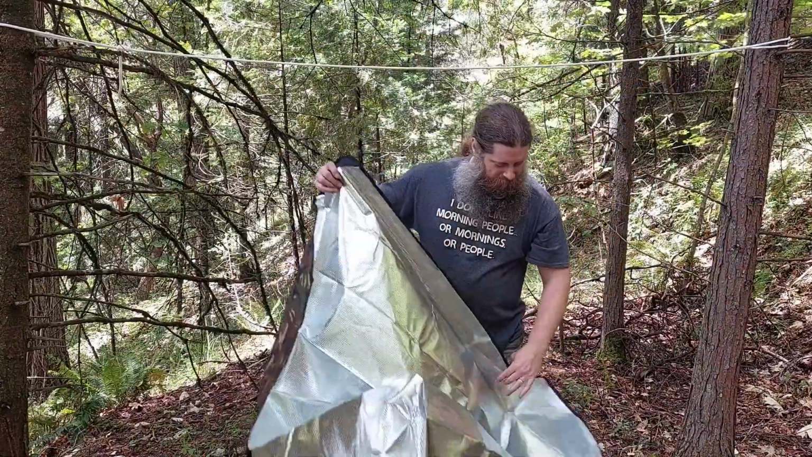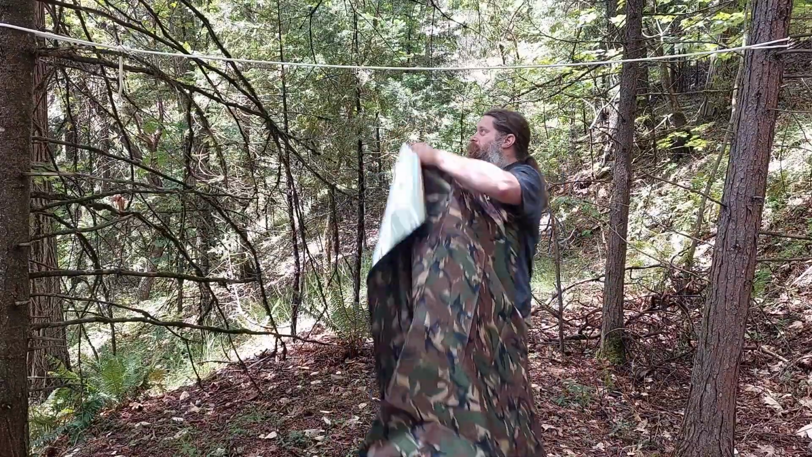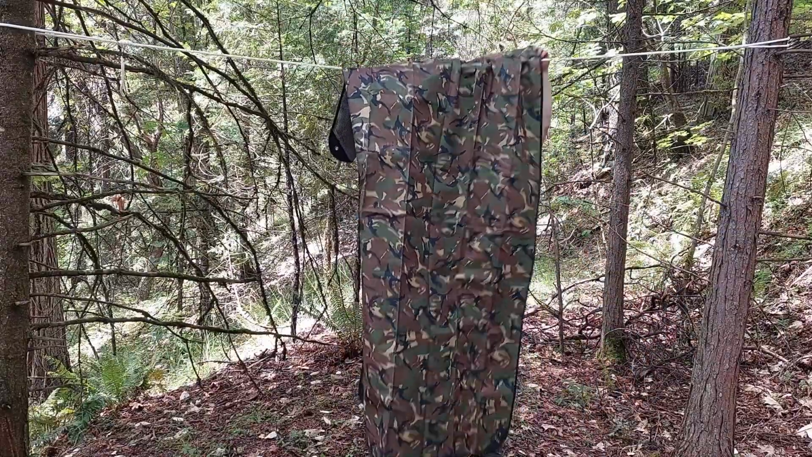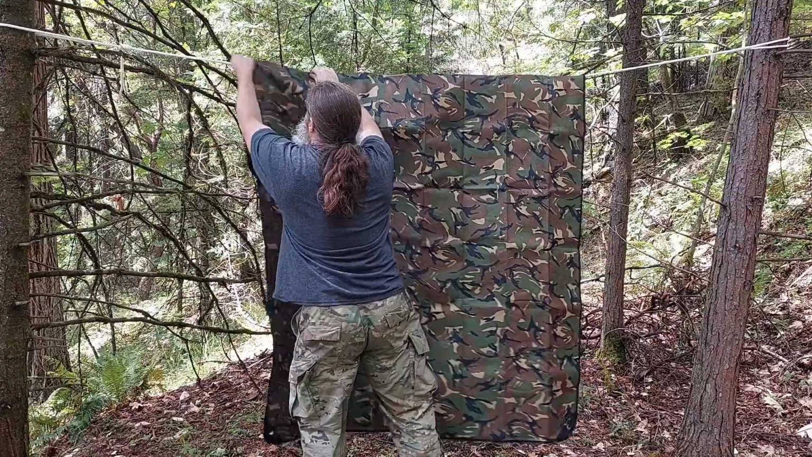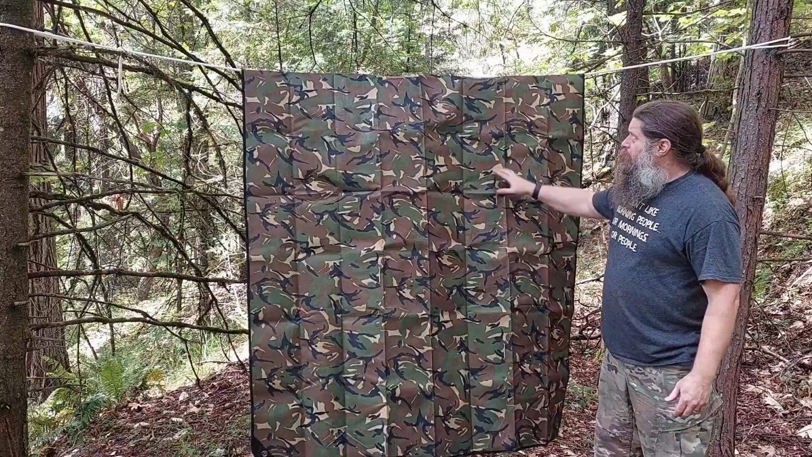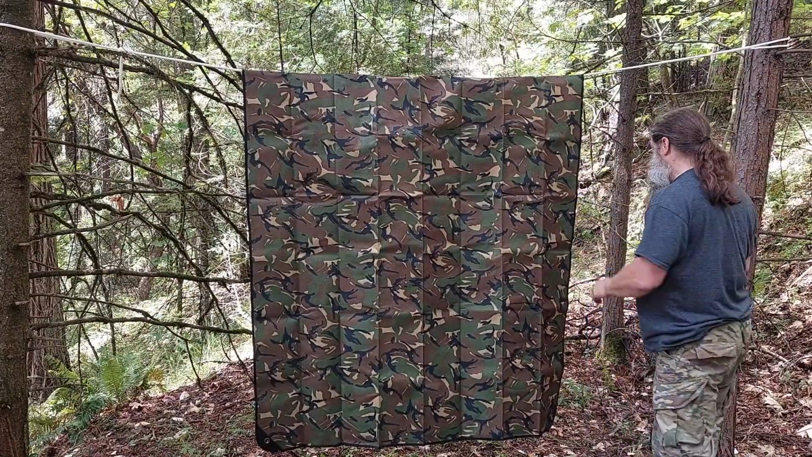So I'm thinking, if we take this emergency blanket and drape it over the line, like that. Okay. Not too bad visually. A little dark for the scene that we're in, but I mean, it's camouflage as long as it breaks up your pattern. Let's see how it looks in the thermal.